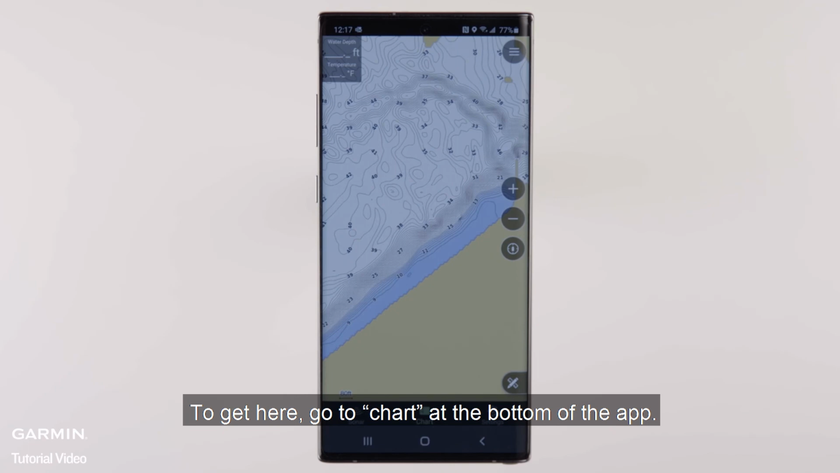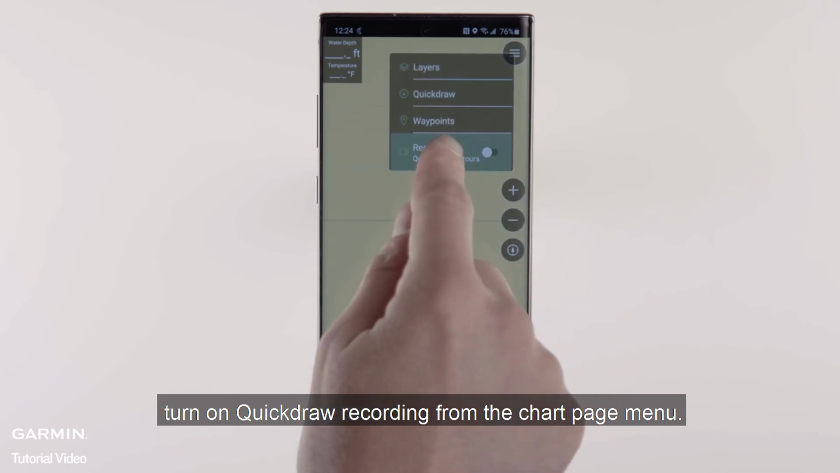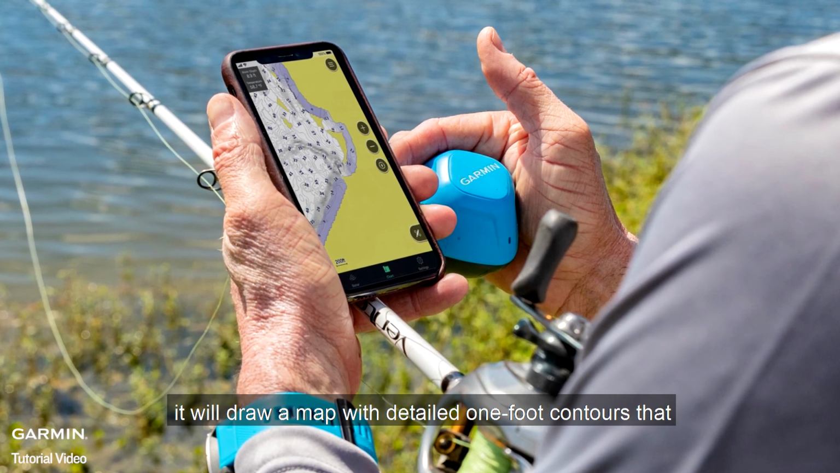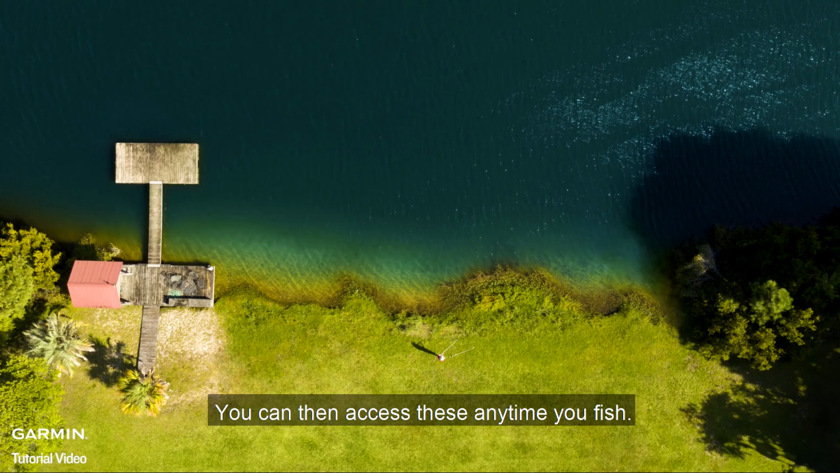To get here, go to Chart at the bottom of the app. If you're using Striker Cast GPS, turn on Quick Draw Recording from the Chart page menu. Cast out, and as you reel in the device, it will draw a map with detailed 1-foot contours that you can choose to upload to the community or keep them for yourself. You can then access these anytime you fish.